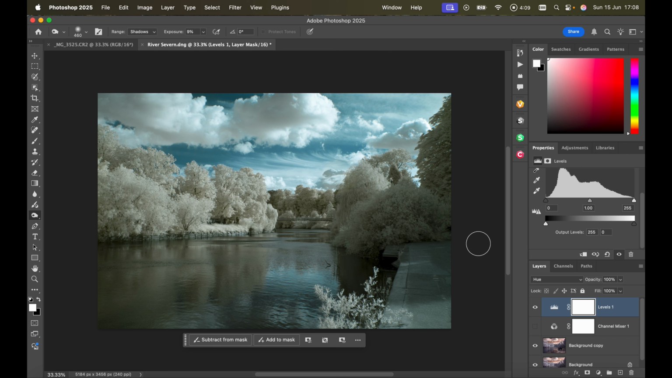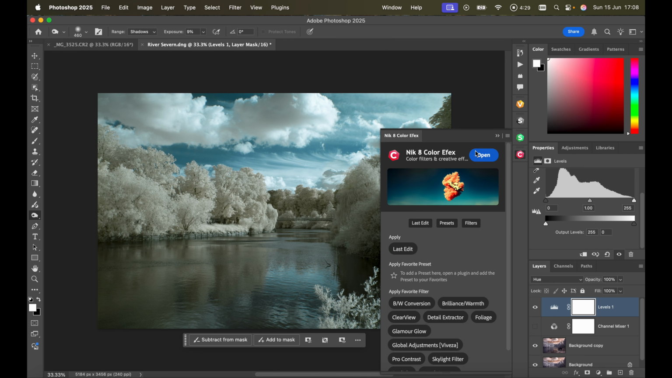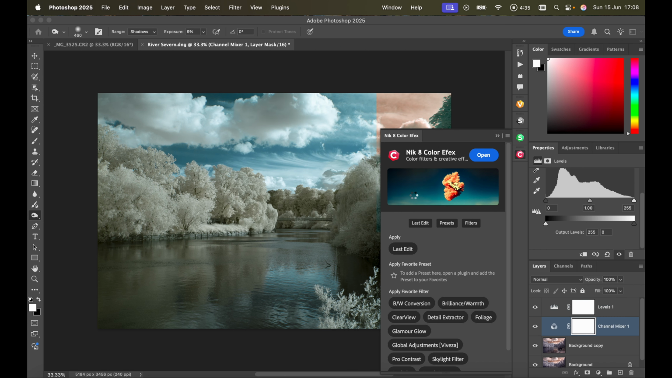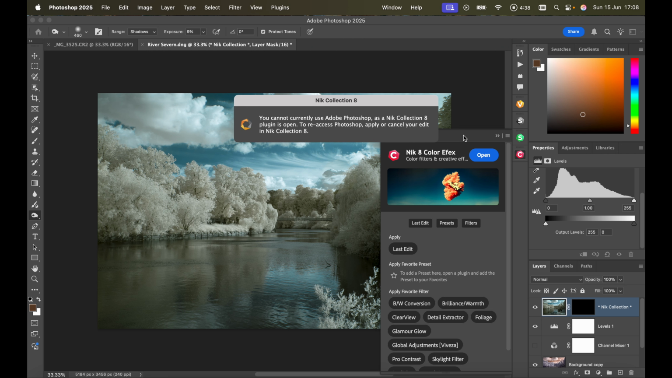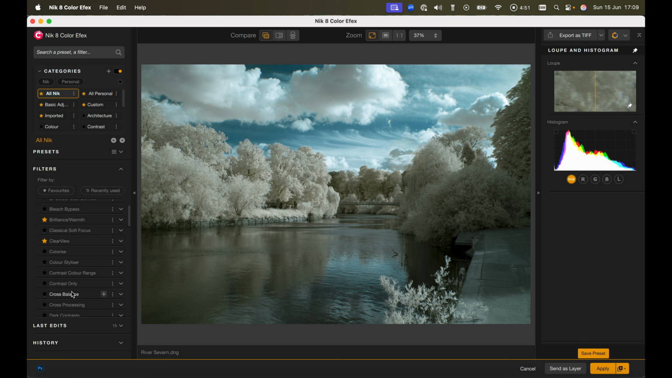Now what I often do from this point, yes, you can do all of the usual dodging and burning and so on, but just as a quick one, we can go to Nik Collection, we can go to Color Efex, open Color Efex, we select all of the channels here. Okay, close this, and I just like to add a few effects here. So I'm particularly fond of my Pro Contrast, which we will find here.